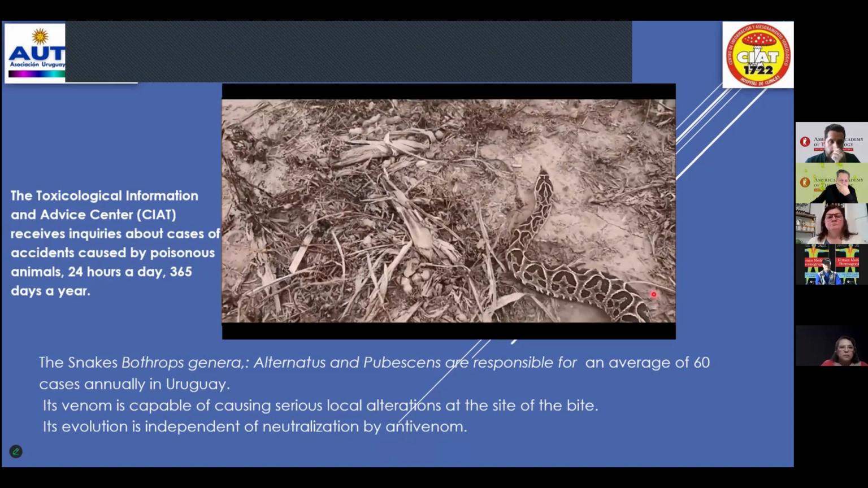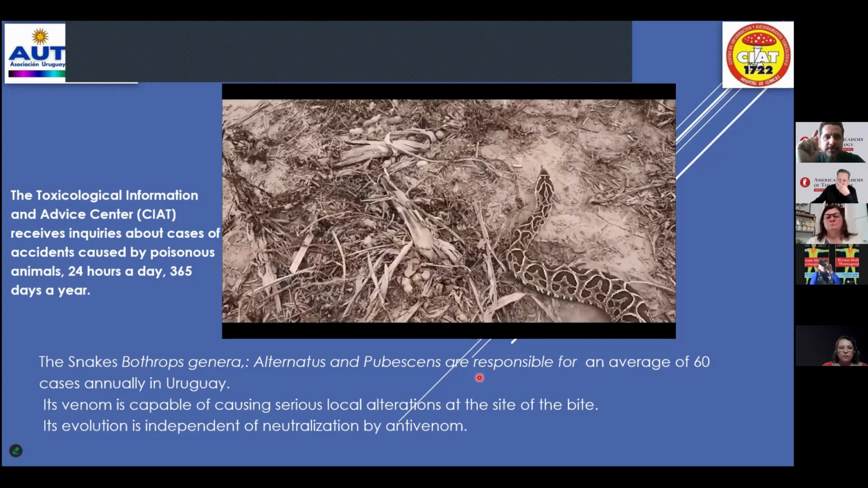Its venom is capable of causing serious local alterations at the site of the bite, and envenomation independent of neutralization of the envenom. This is one reason you can use thermal infrared images to follow up cases of envenomation.